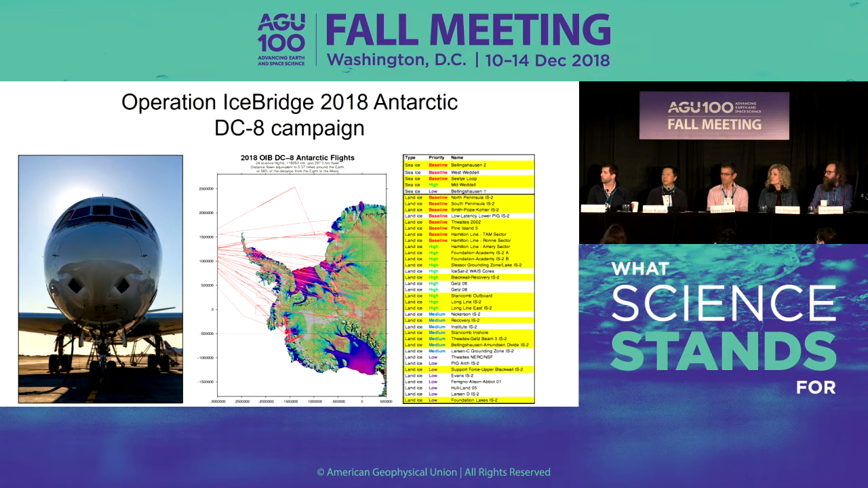So now a little more detail on our most recent campaign aboard NASA Armstrong Flight Research Center's DC-8 Airborne Science Laboratory, shown on the left here, which operated out of Punta Arenas, Chile, and Ushuaia, Argentina.